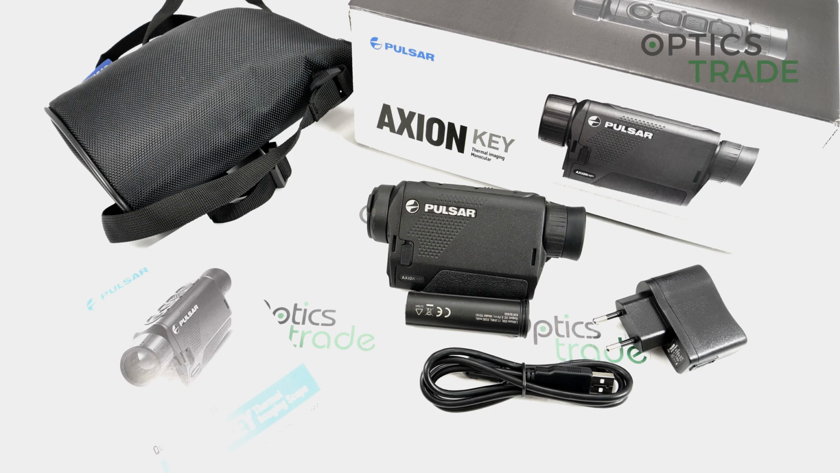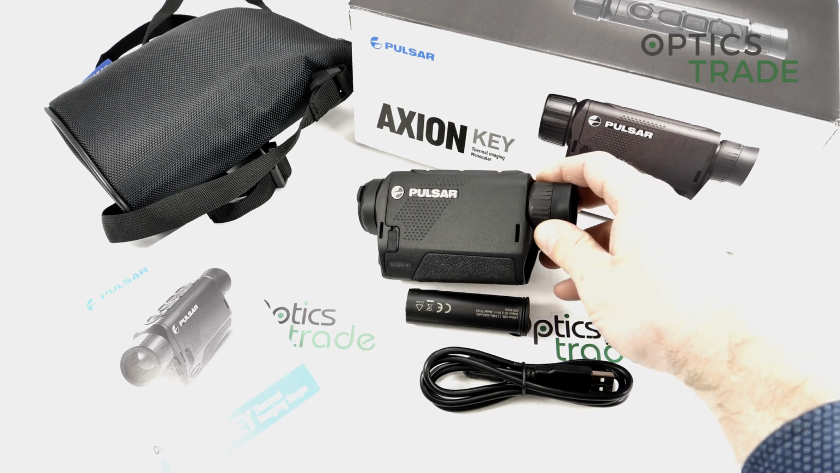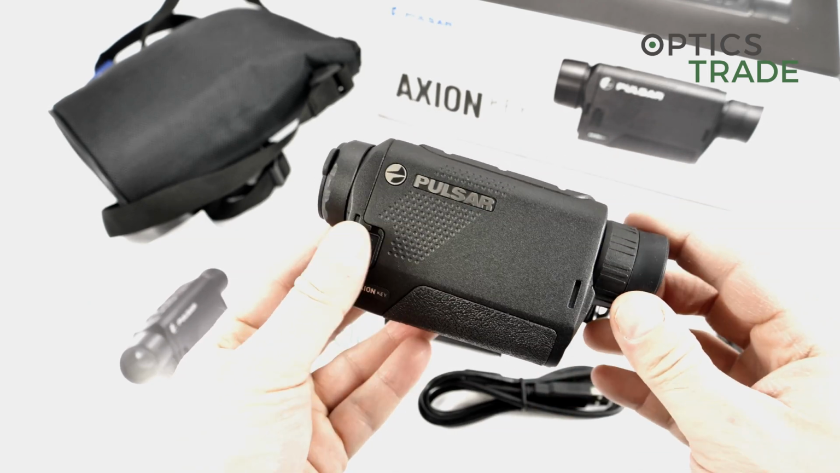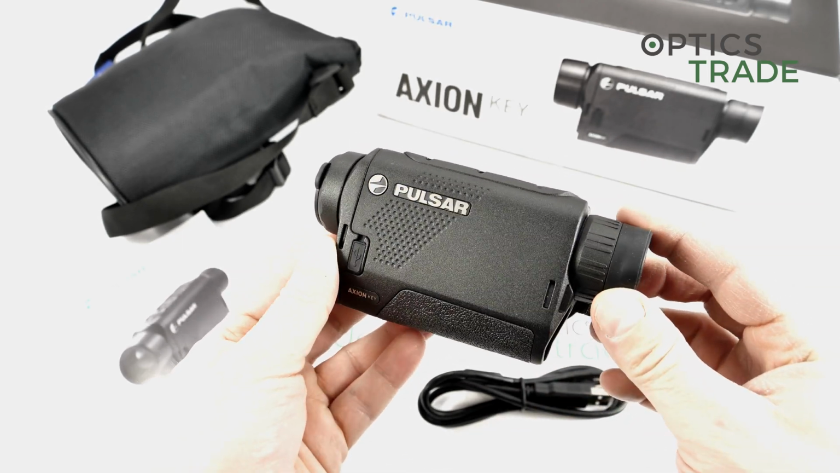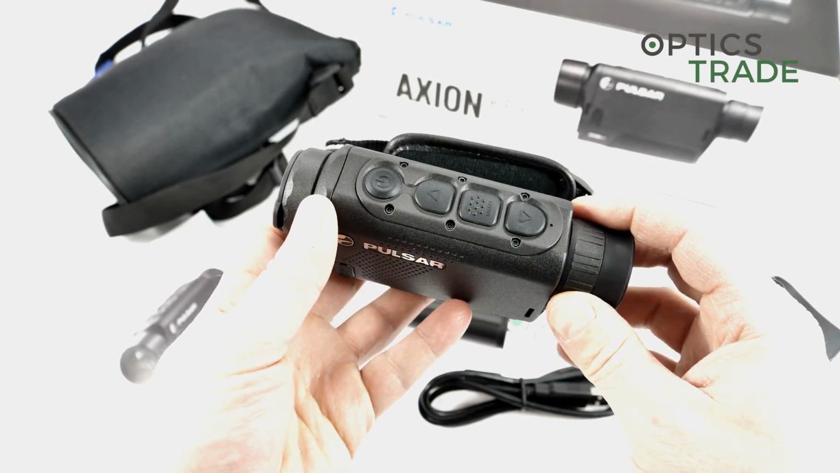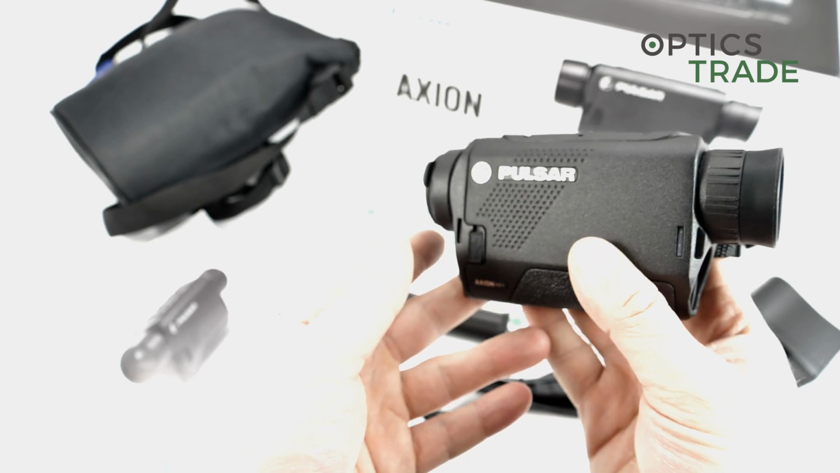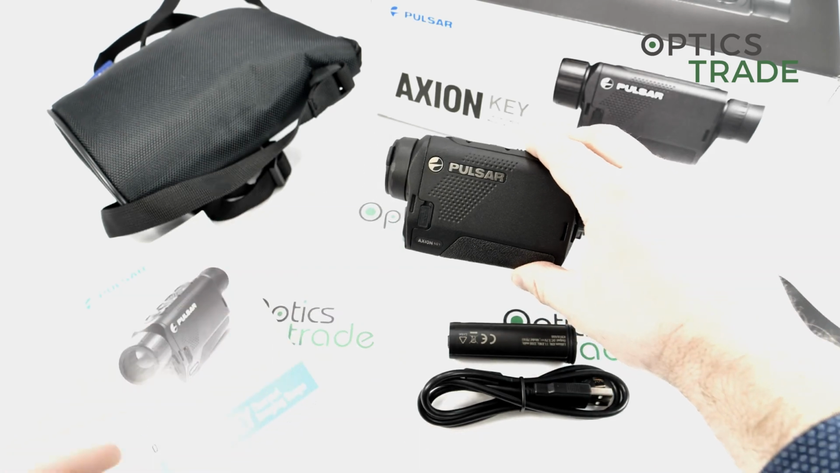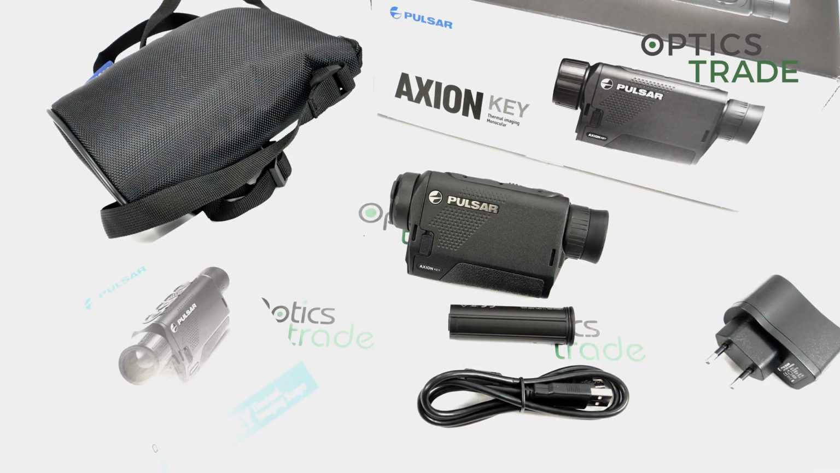On top of this, I would say acceptable optical performance, since we are talking about a really entry-level, affordable thermal camera. You get first class build quality. You get magnesium housing, you get IPX7 waterproofness, you get a really, really well-made device, easy to use with a changeable battery. And this is something that you're not able to get with any other device on the market for this price. Not even close.